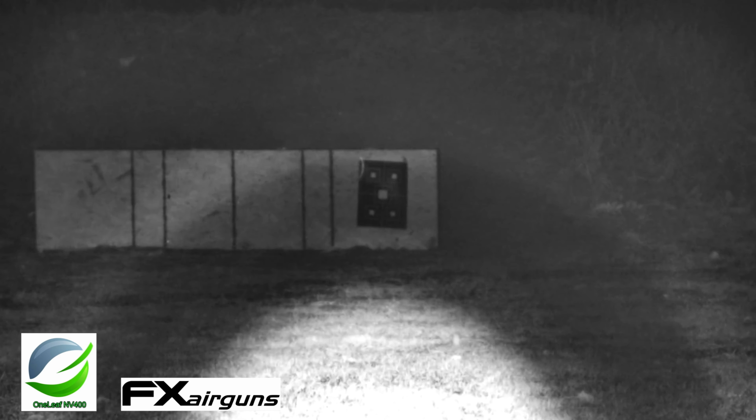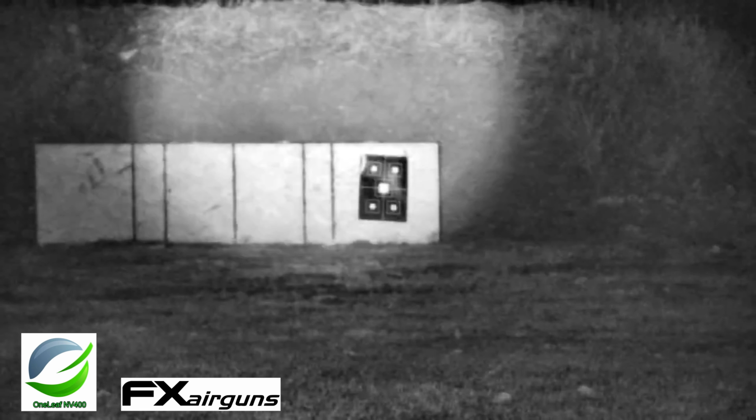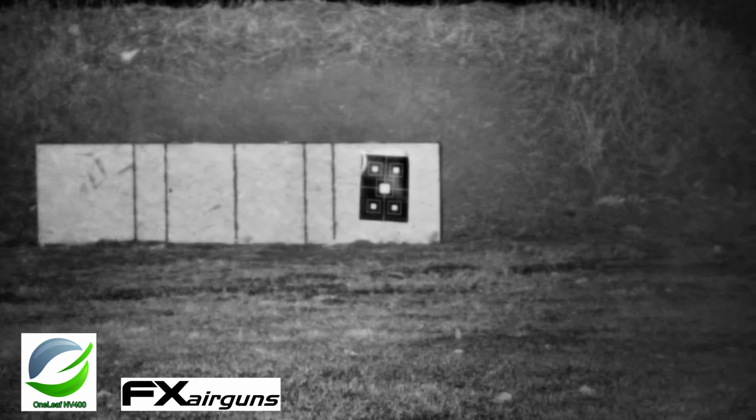Can't believe it. Wow, look at this. Can you see that? Okay, at nighttime, you really got to get that illuminator set right. Okay. Wow, now it's bright as day. And you can change the focus on this, right? So that's a wide focus. I hope you can see how bright that makes it downrange.